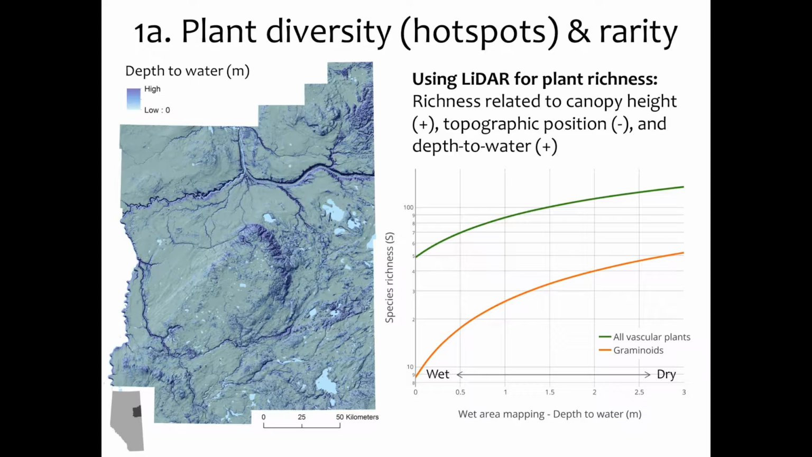And then depth to water, which is what I'm showing here. So if we go from wet to dry, we actually increase total plant richness moving up the gradient and finding these drier type sites or the sides of major river valleys. And graminoids in the orange have a very similar pattern. So graminoids and total richness are pretty similar.